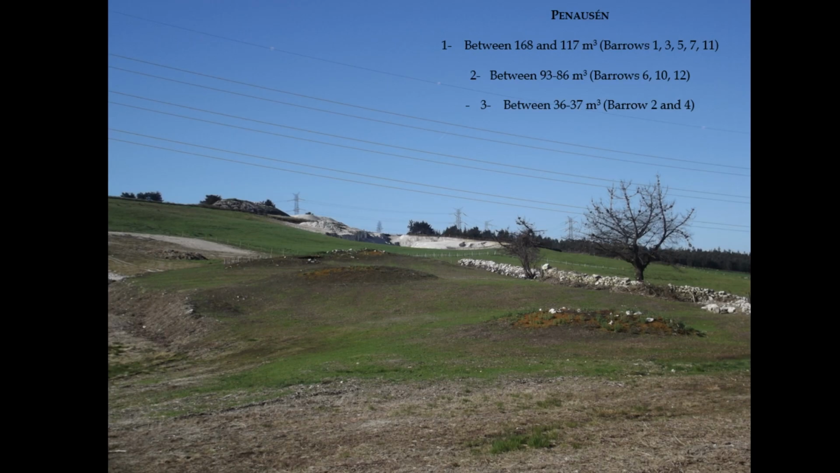It's very common in Asturian cemeteries of this age to find main tombs with other secondary burials in the surroundings of the mound. That could also be the case of Penausen. At least barrows 1, 3, and 5 show remarkable volumes and serve as a main axis for the cemetery.